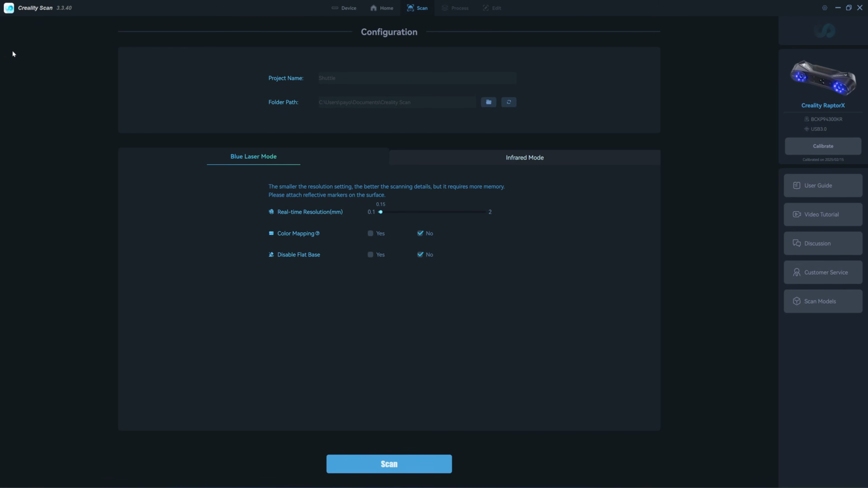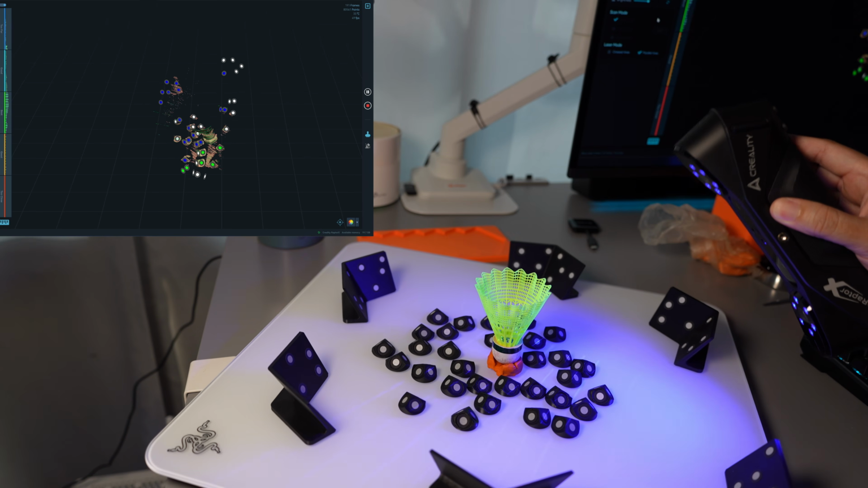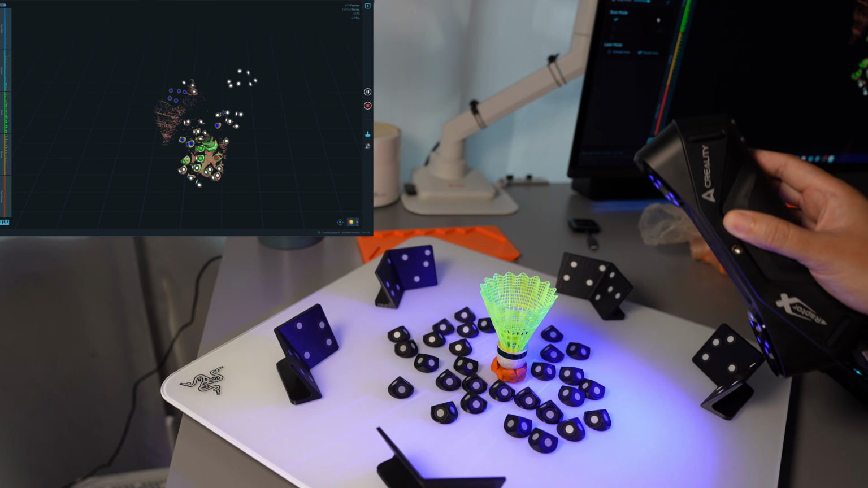Make a new scan, same resolution 0.15. Start the scan. I'm not going to scan inside of the feeder because it's very thin, 0.3 millimeters.